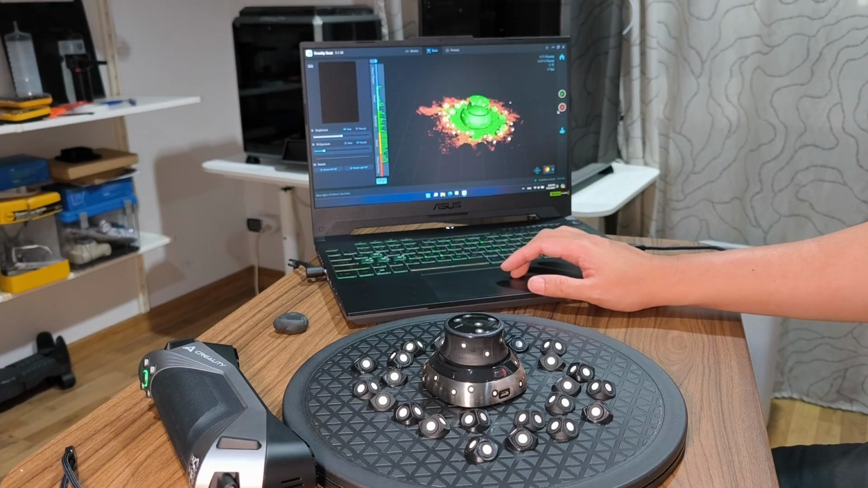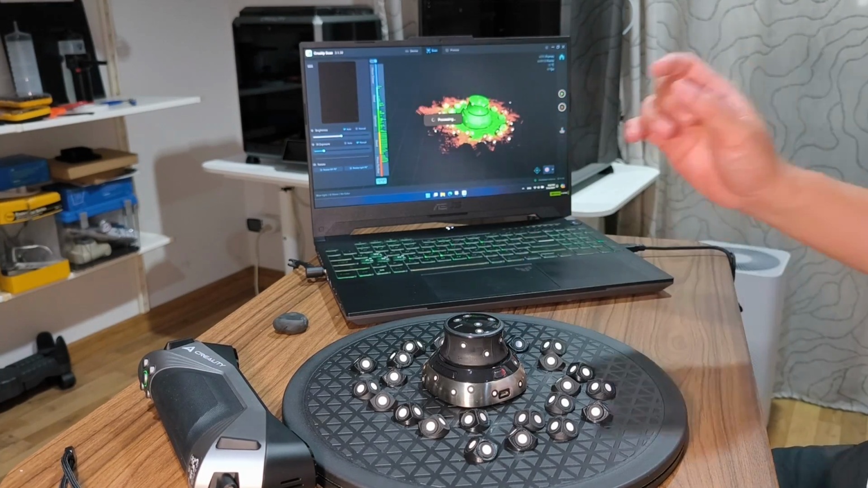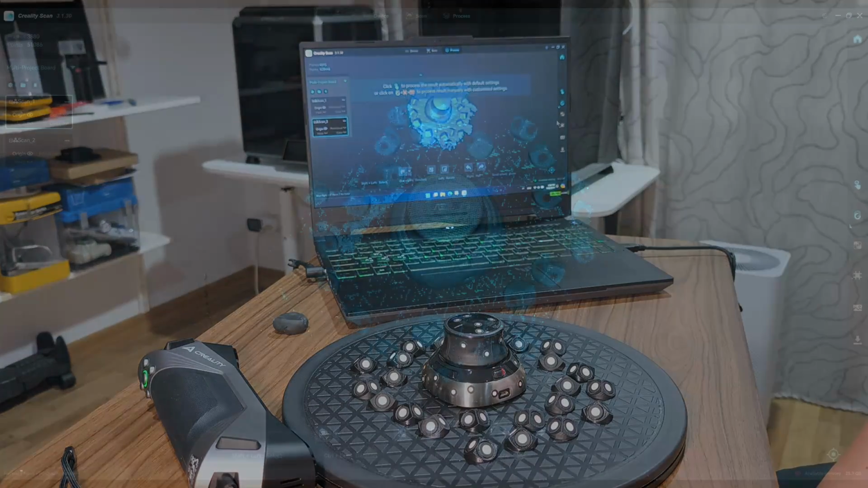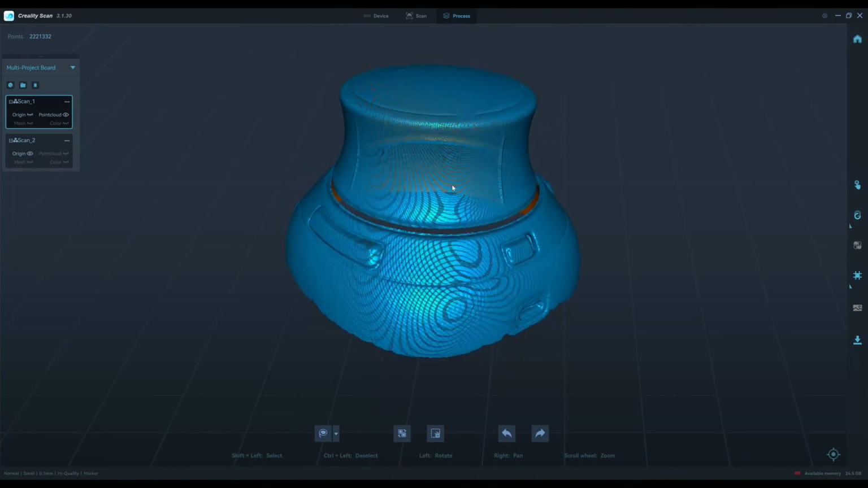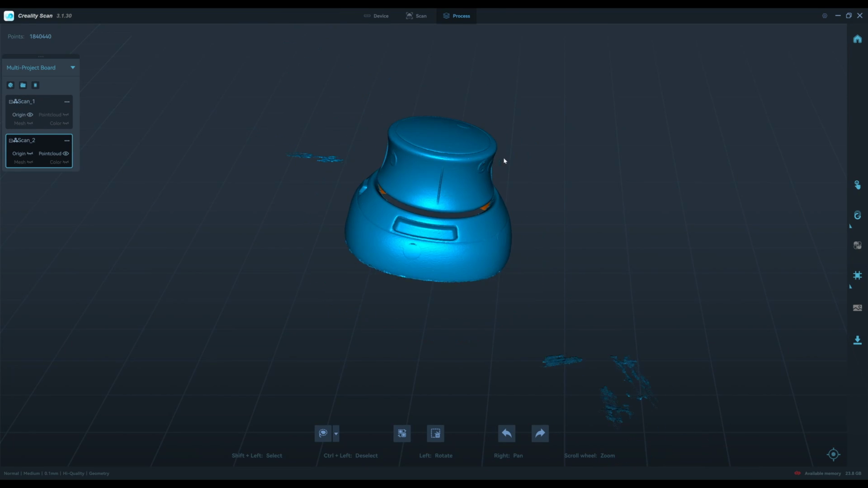I think we have all the information. I will just complete the scanning. Let's take a look at the result. Here's the result from the Otter. Here's the result from the Raptor.